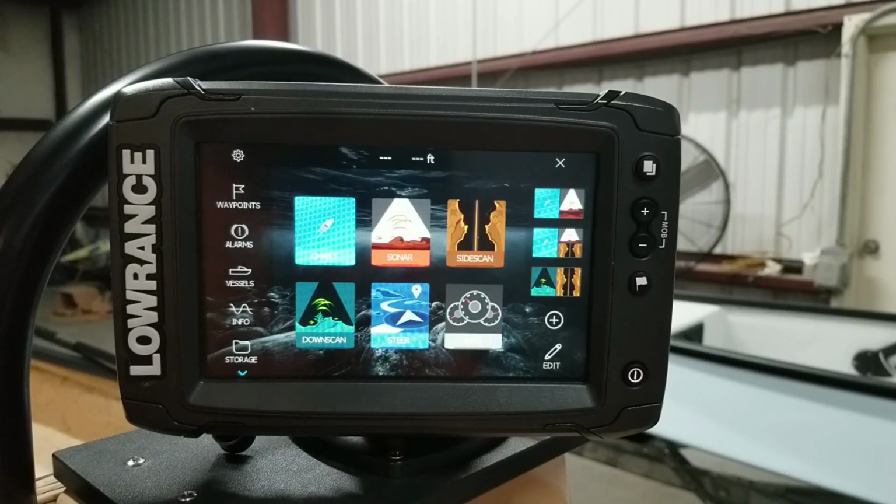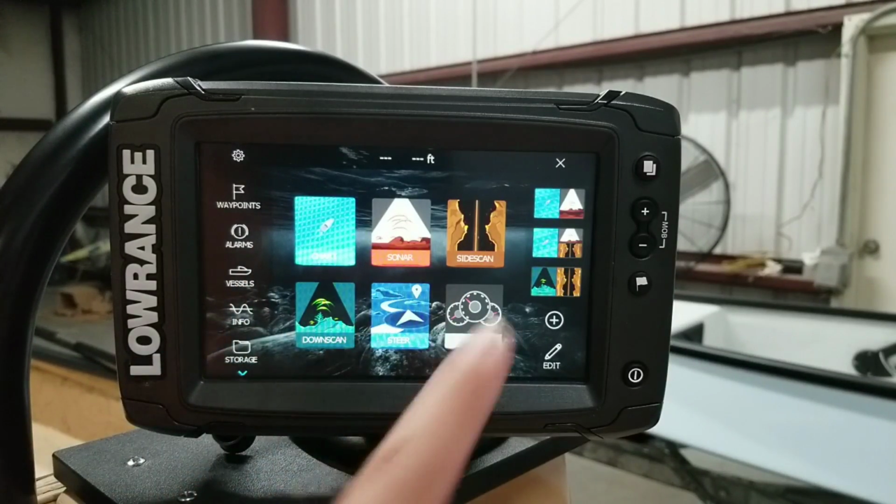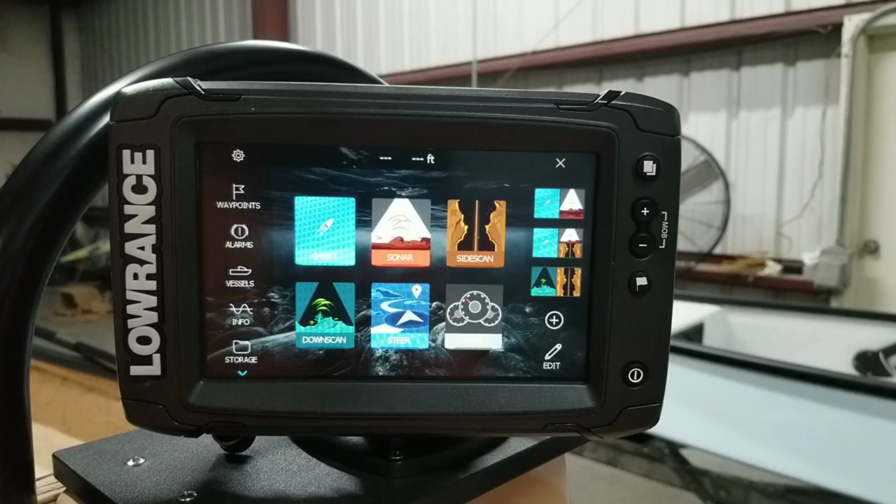We're going to go to a simulator mode in just a minute, which is like what you would see in a retail store, like if you went to Bass Pro or West Marine. Initially what you've got is your chart, sonar, traditional sonar, side imaging, and down scan. I'm going to show you guys how to go through it, how to do basic stuff on it, make this a little bit easier, and your basics on how to read your sonars too. So let's get into it.